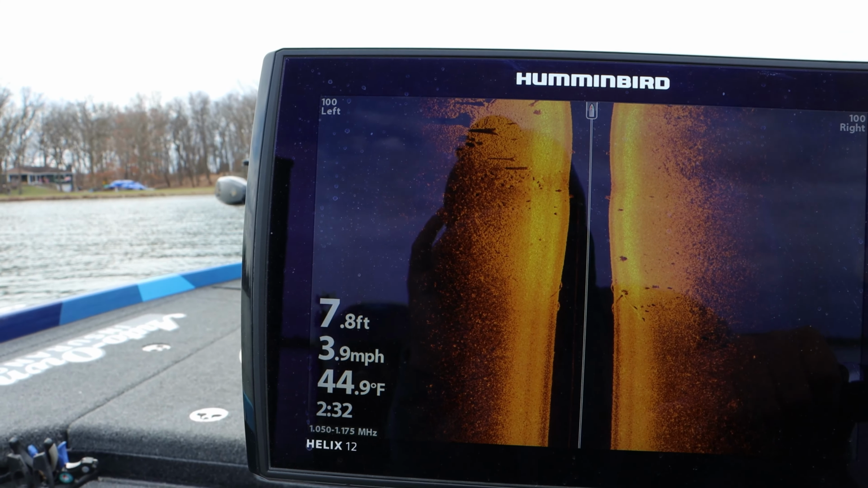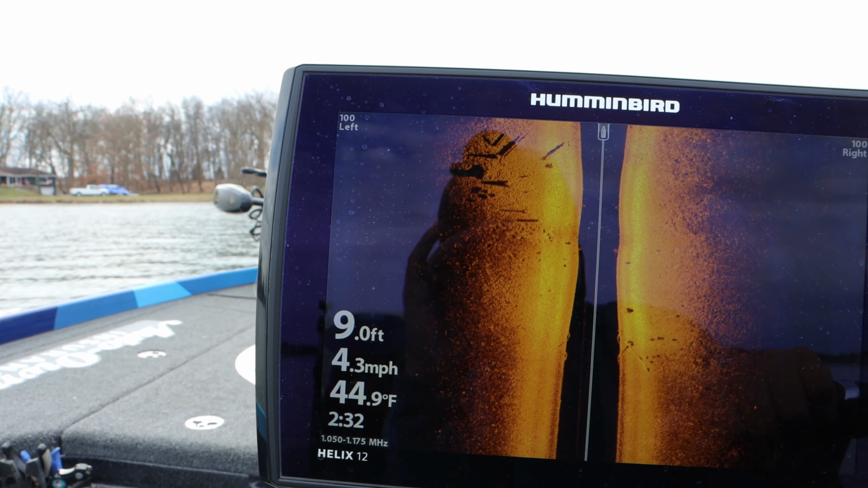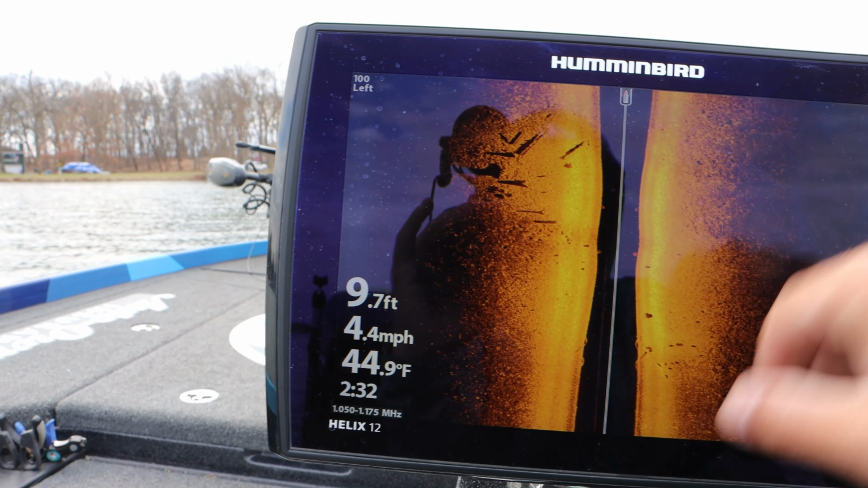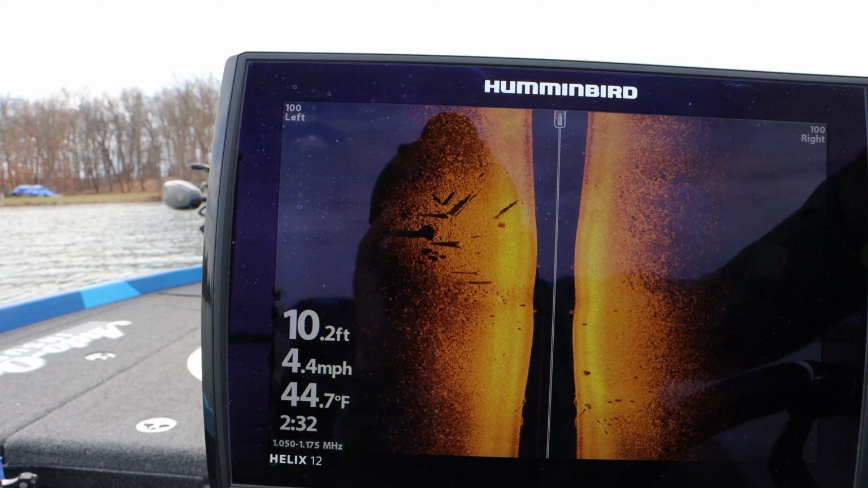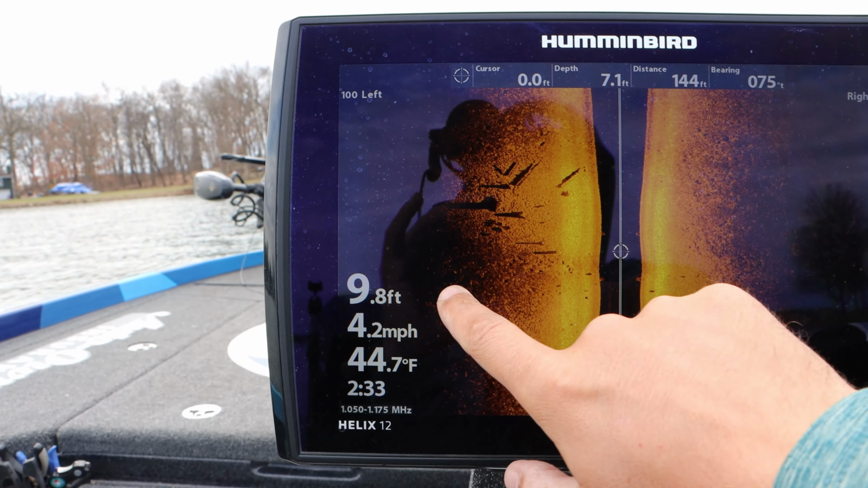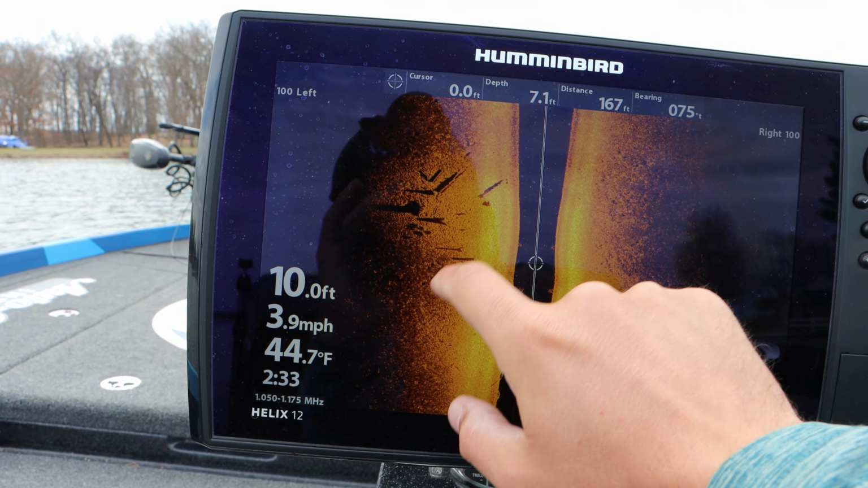This one's got some wood on it. So here, I'll stop it. You can kind of see how much harder that is compared to that right there, just in the return.